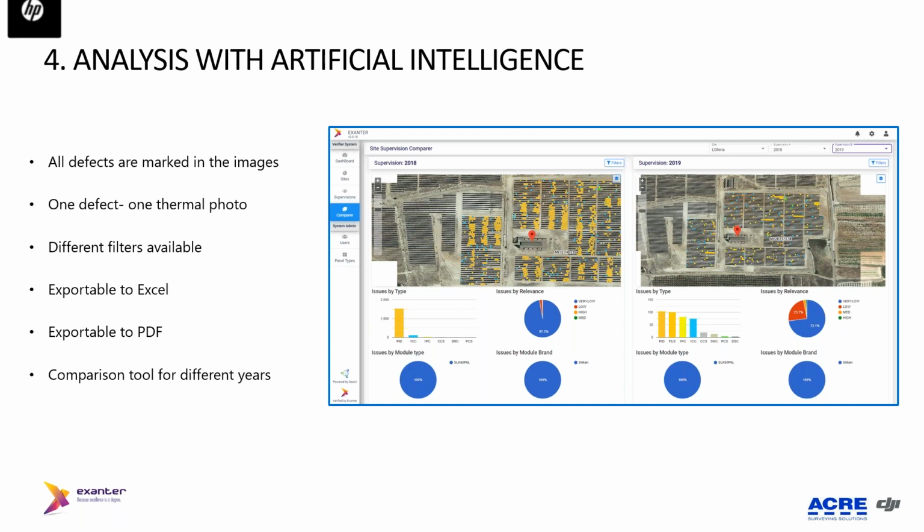So the results presented to the client have the advantages of the accuracy of the satellite image, the performance of the state of the art drones we use, especially the Matrice 300 RTK, that improves the resolution of the image, and the artificial intelligence to manage and analyze this amount of information that is huge, and of course the experience and expertise of our people from the solar field and thermography.